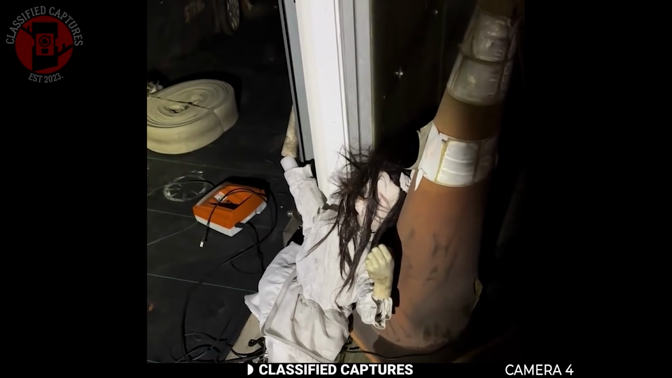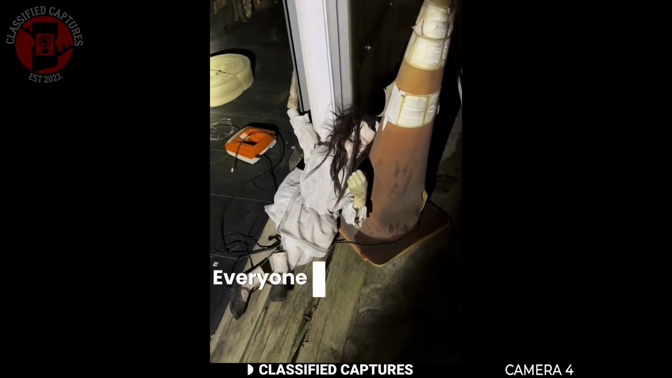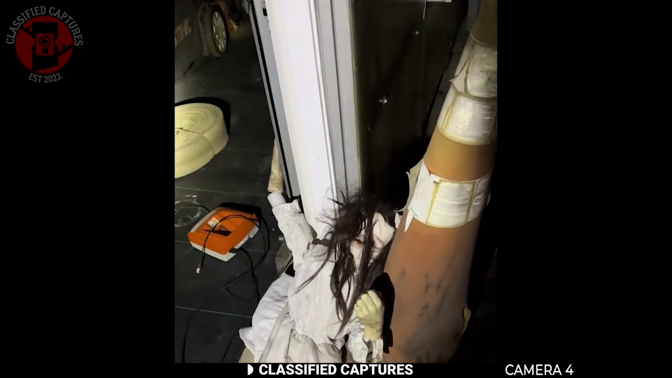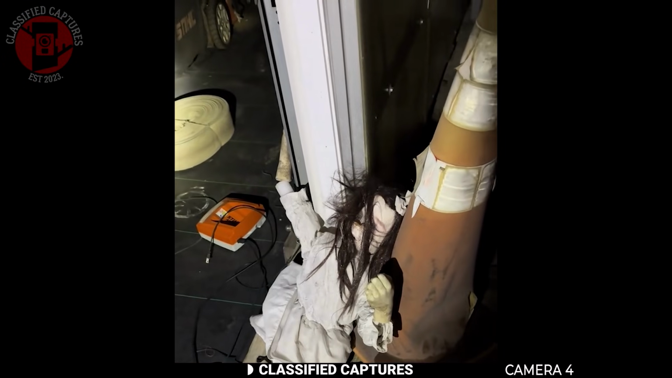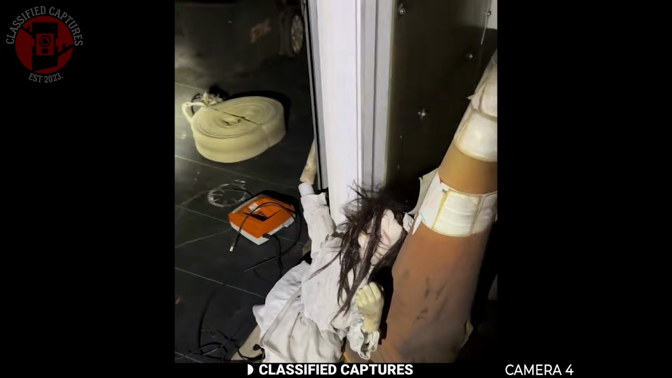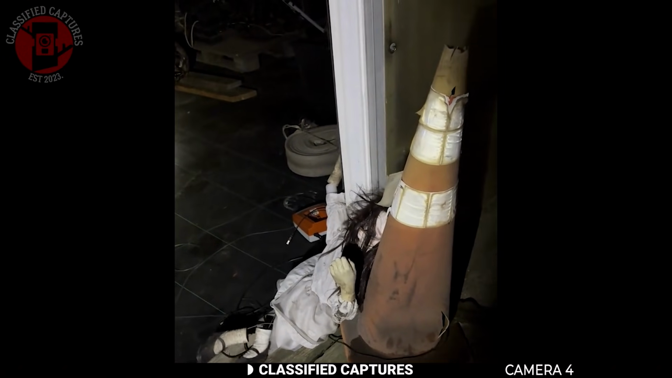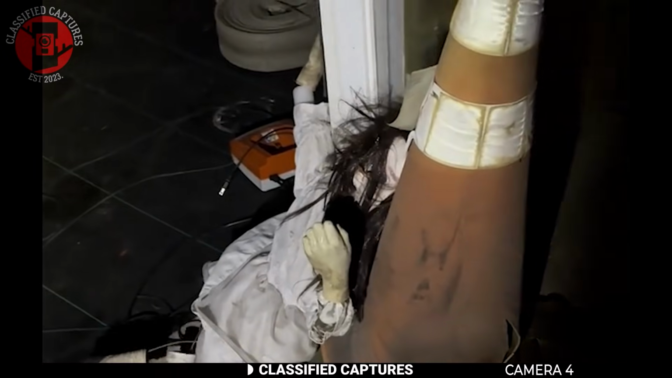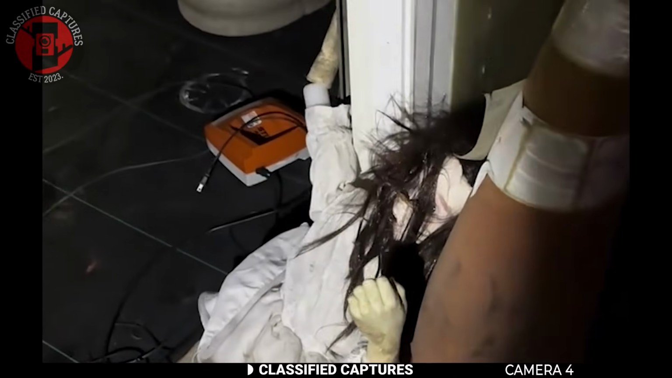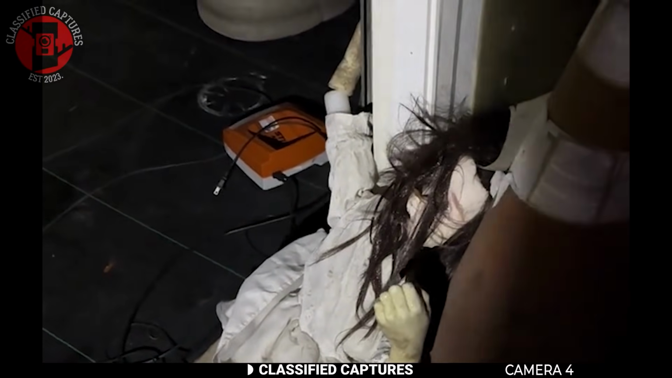He'd never seen this doll before. It wasn't part of any of the displays or decorations he'd used, yet there it was, sitting in the corner of the room, its eyes open, its head slightly tilted. And then suddenly, it started to talk. The doll laughed, muttering strange phrases that sounded like eerie jokes. The man stood frozen, trying to process what was happening. He checked around for hidden speakers or voice boxes, but there was nothing connected to it.